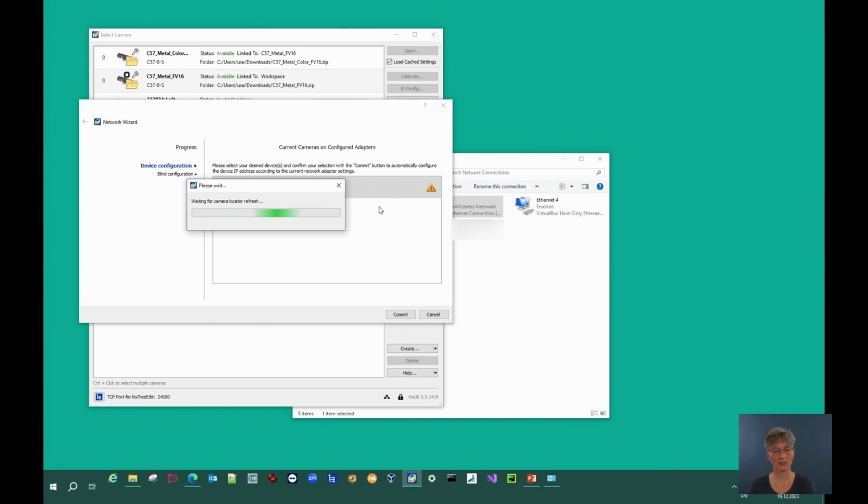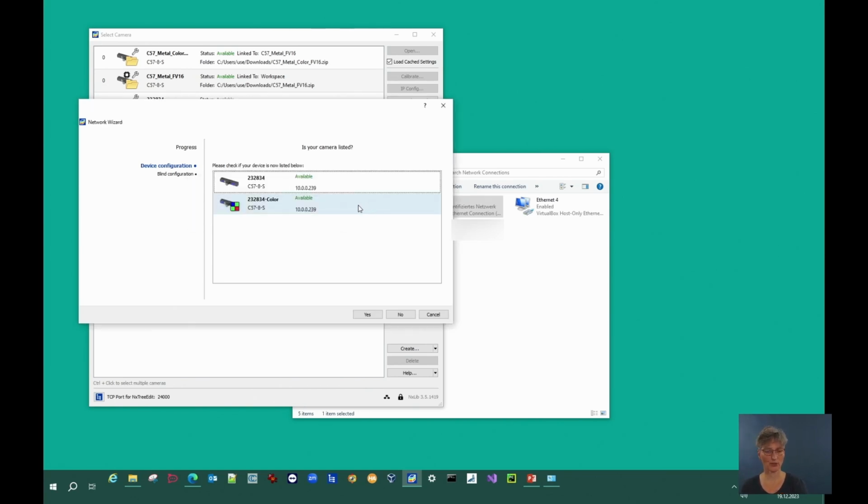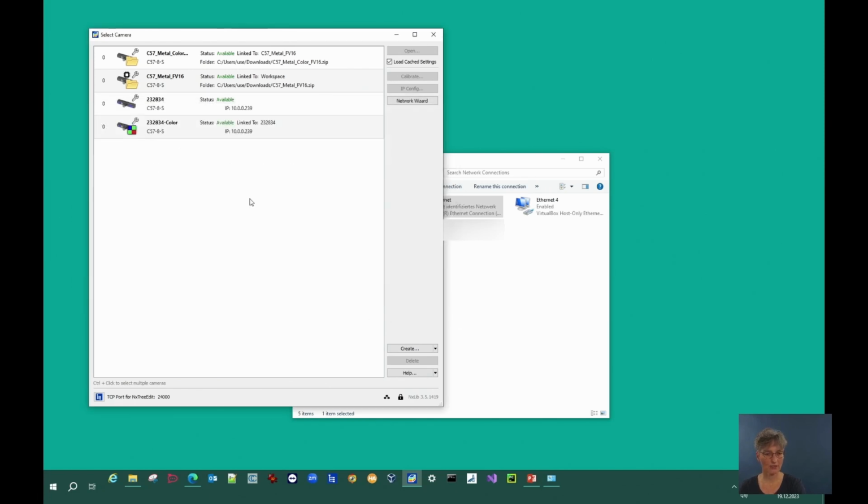It takes some seconds because the camera has to be reopened. Now you're asked, is it correct? You see your camera and select it, say yes. And then you see here the list where all available cameras are listed. You have the 3D and the color camera. It's both inside this housing.